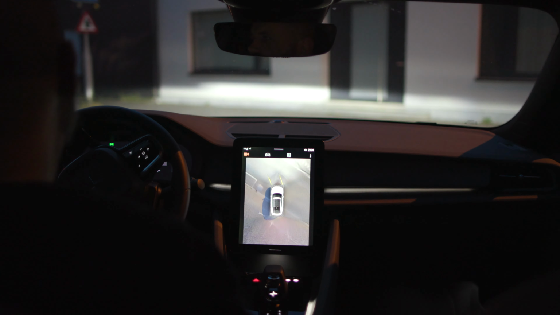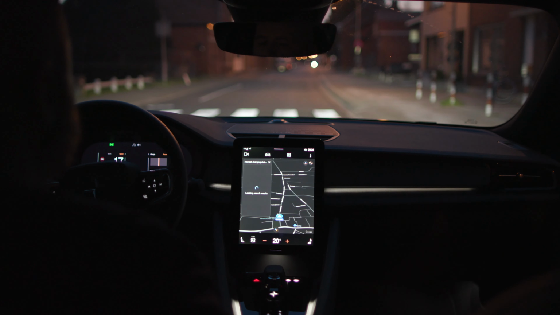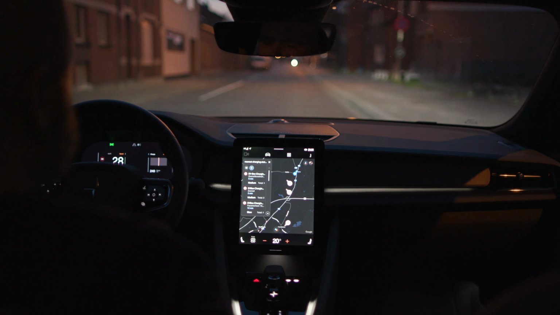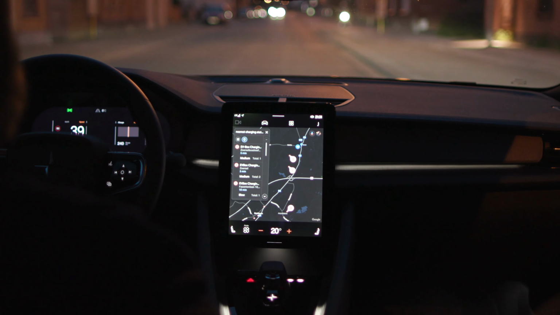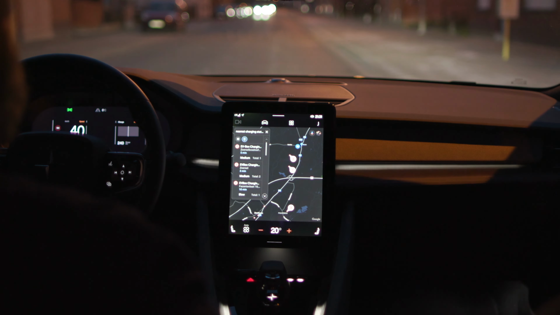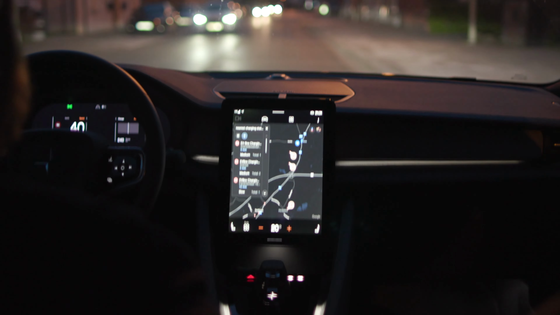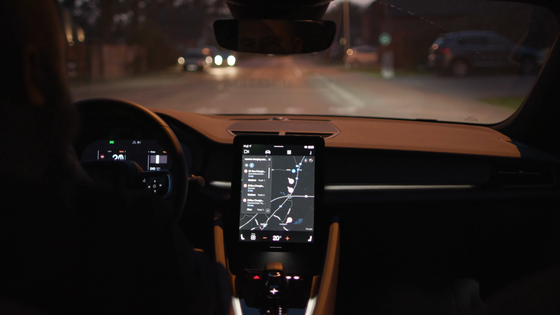Nearest charging station. EV box charging station on Zorselbosdreef is 1.3 kilometers away. Should I add that destination? No. Alright, how about EV box charging station on Monnikendreef, 2.2 kilometers away? Yes. Okay, I'm setting your destination to EV box charging station on Monnikendreef.